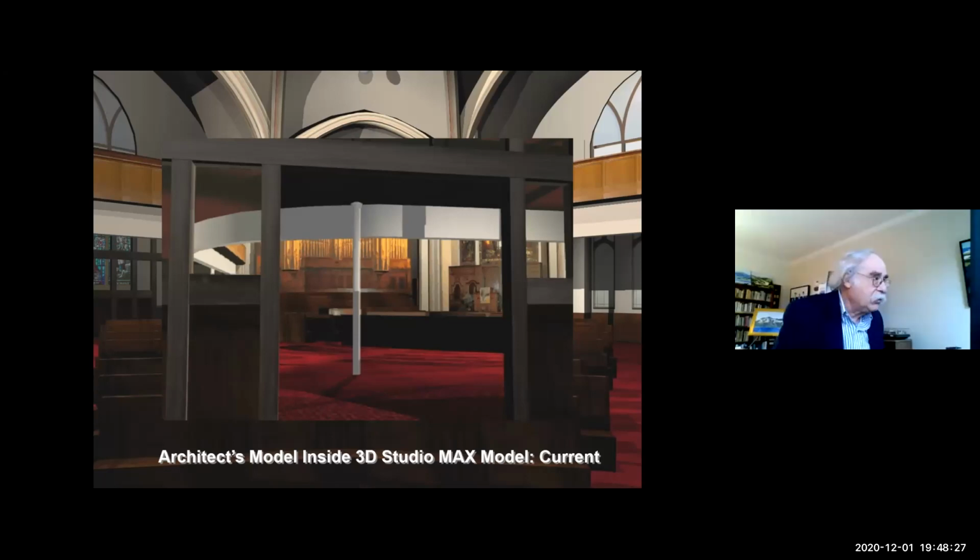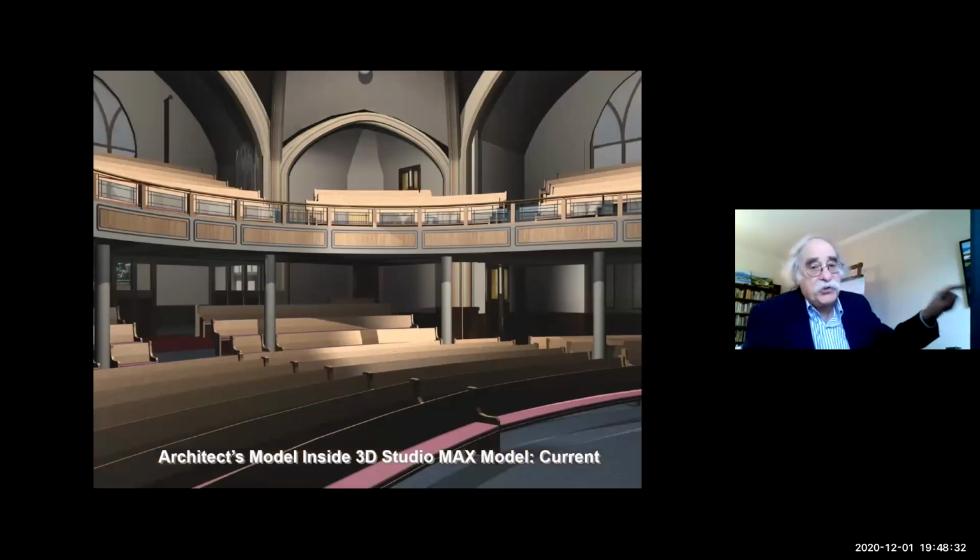And then we can look at it after renovation, after the proposed renovation.